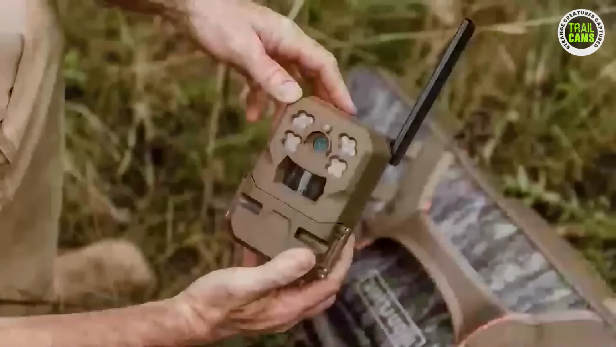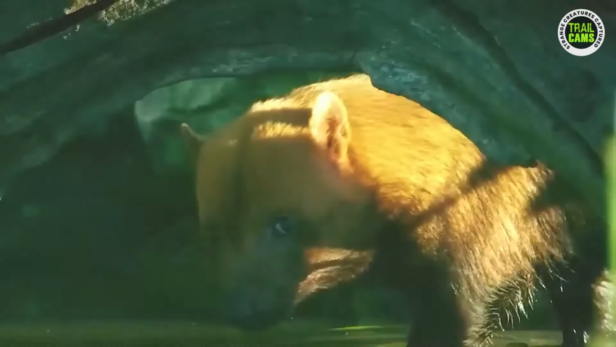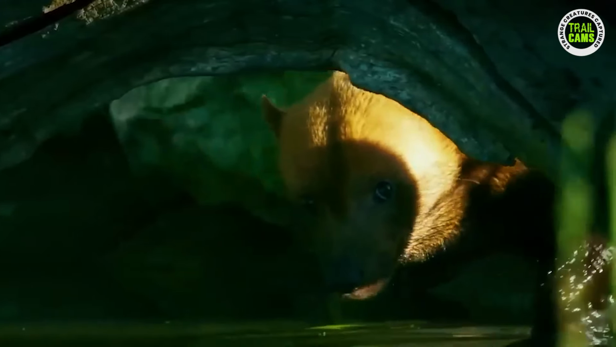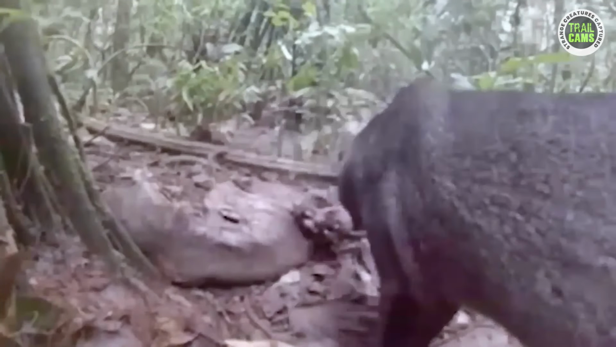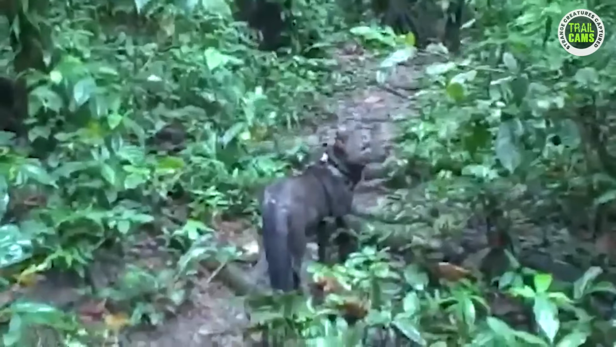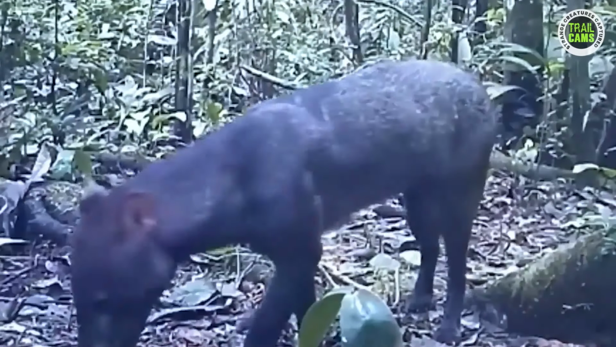A farm owner's trail camera captured this animal called the Amazonian short-eared dog. Now, I know what you're thinking. What on earth is an Amazonian short-eared dog? Relax, I'll tell you. It's a little bit like a mixtape of a fox, a dog, and a magical creature only found in your wildest dreams. Okay, maybe not that last part, but trust me, this critter is one of a kind.